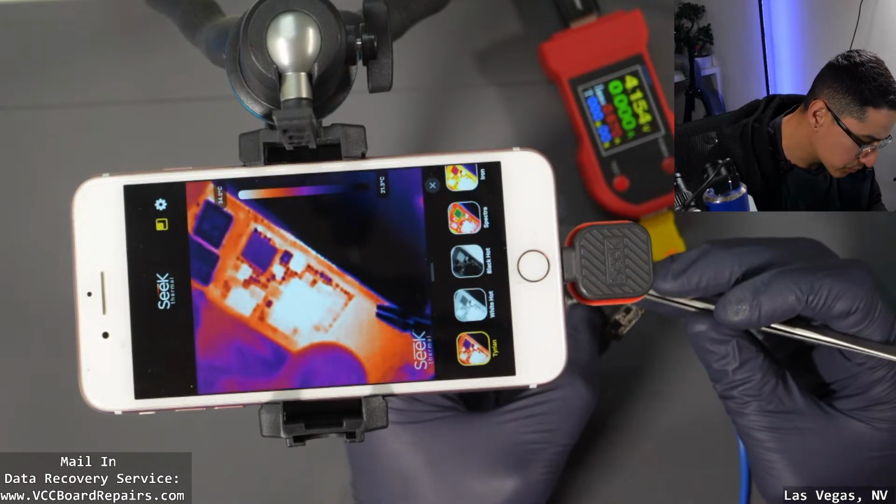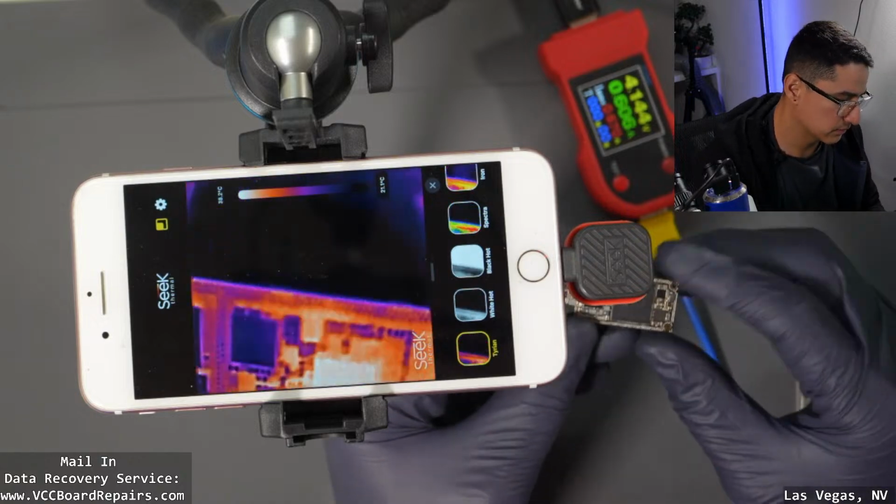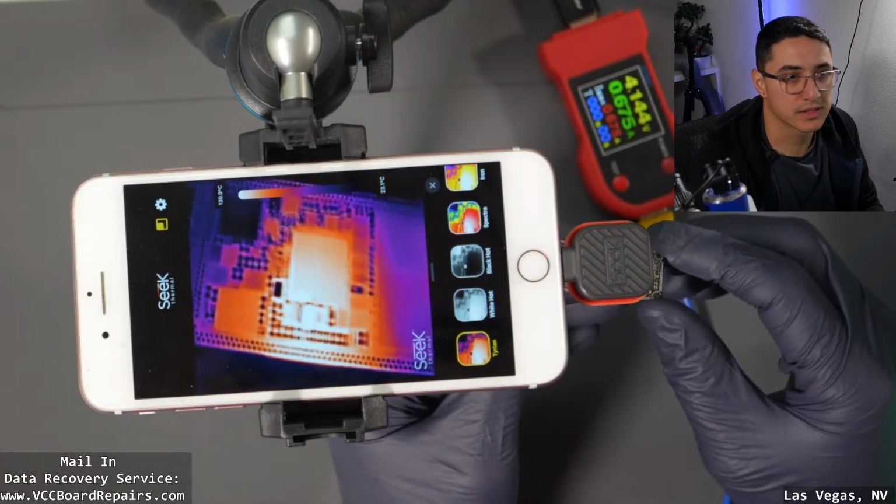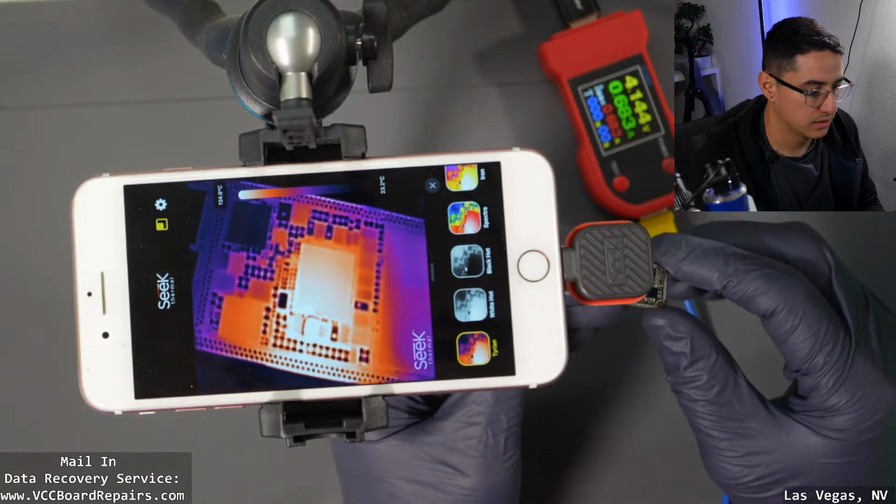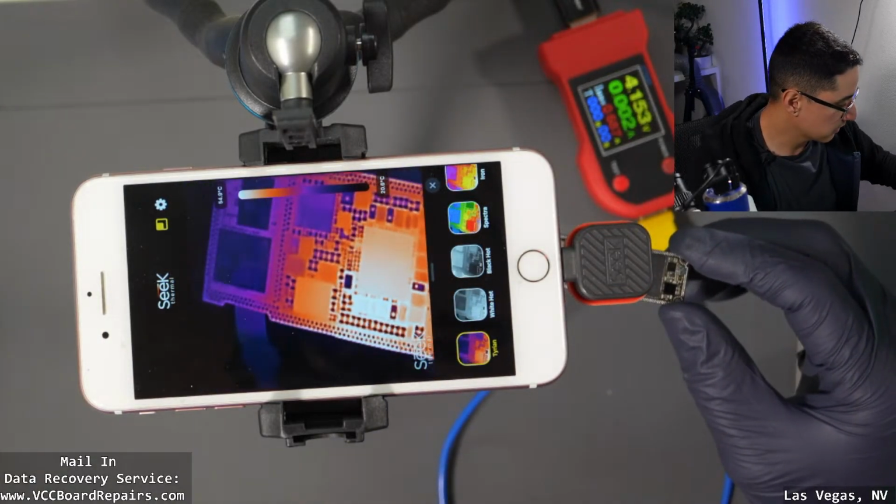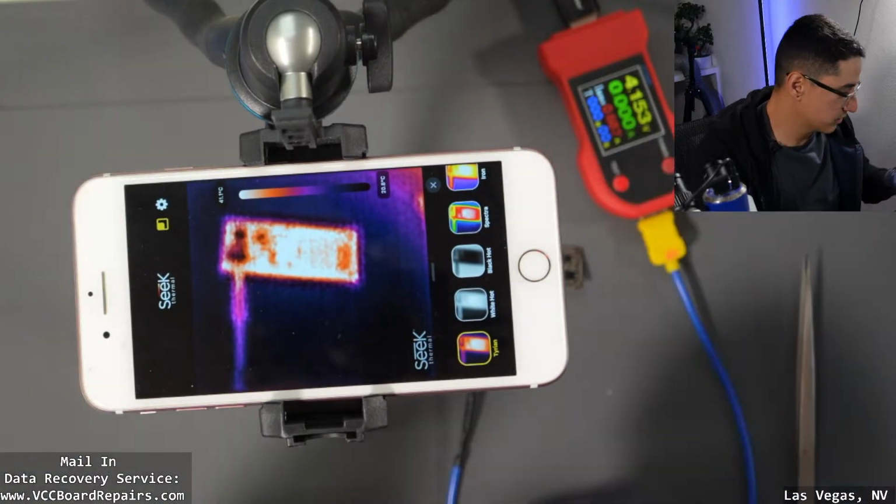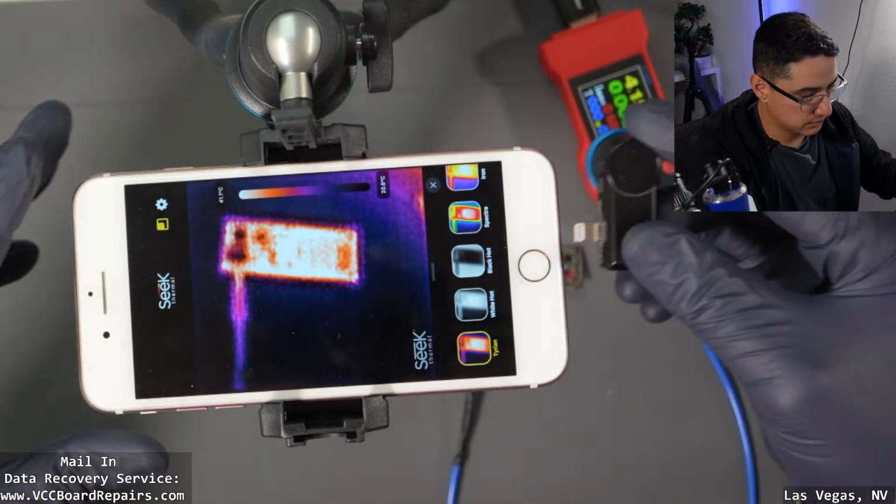Let's see, let me short. So what do you guys think? Is it worth it? This is the Nano 200 with macro lens. Let's go back to the Compact Pro.